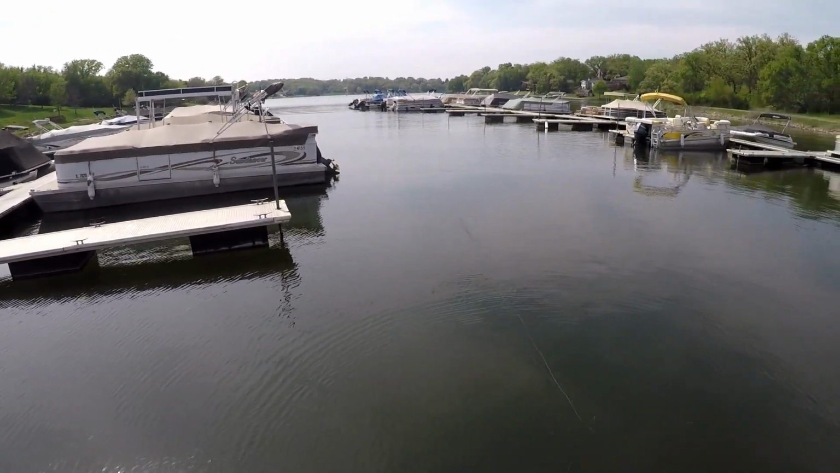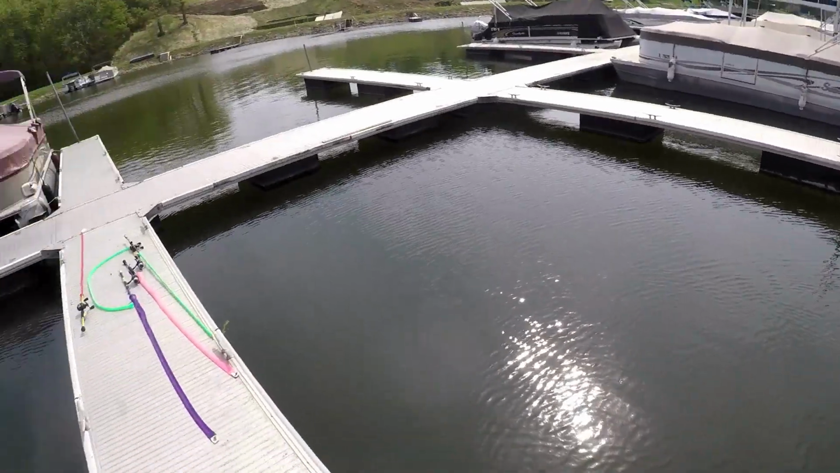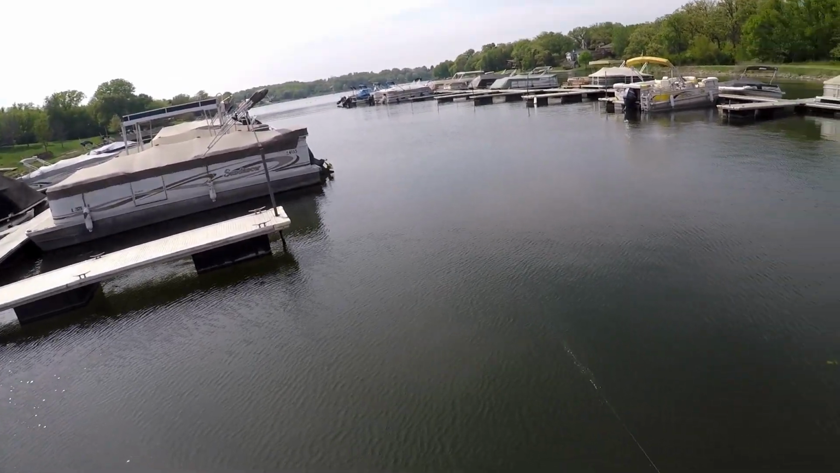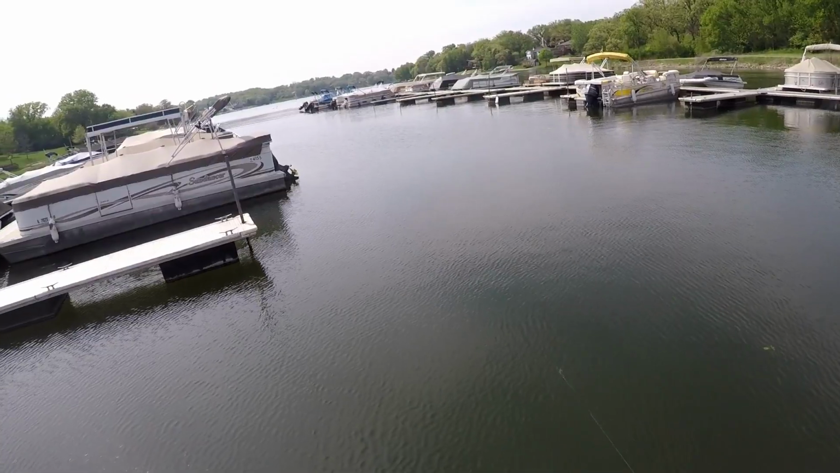But I used this Deeper to scan for like 20 minutes. I mark my spots. There's numbers on the dock, so I mark those too. I marked it on my map where these fish were at. Then I picked up my rods.